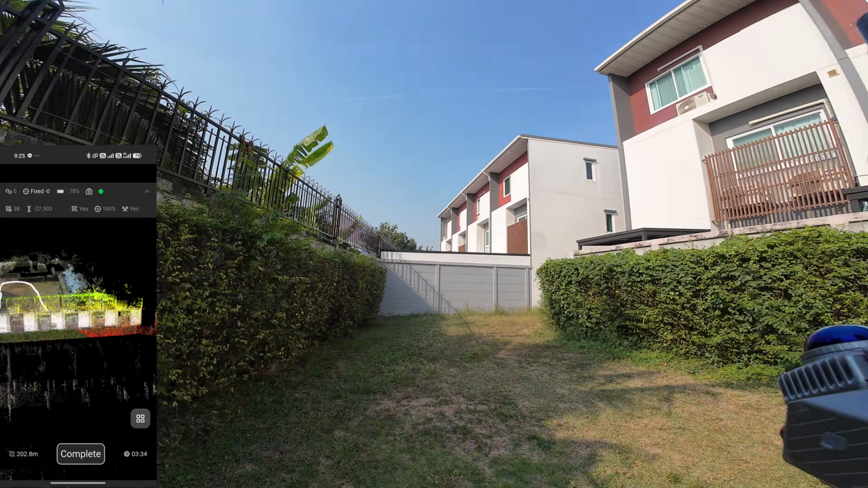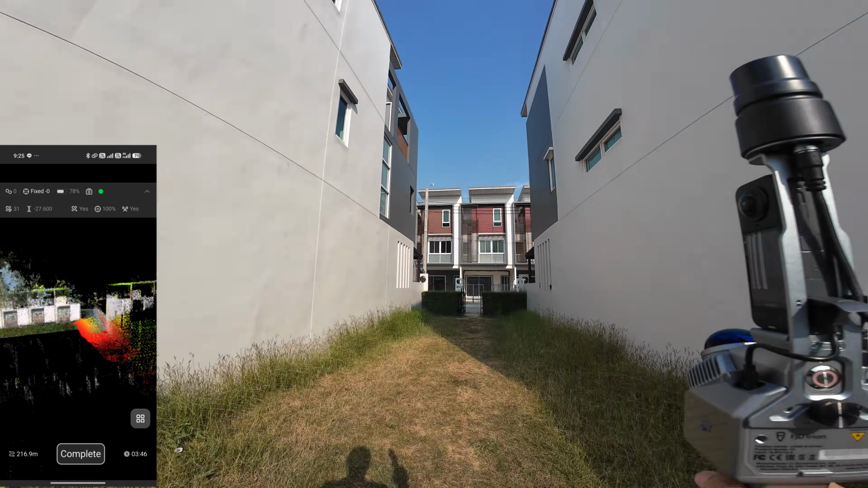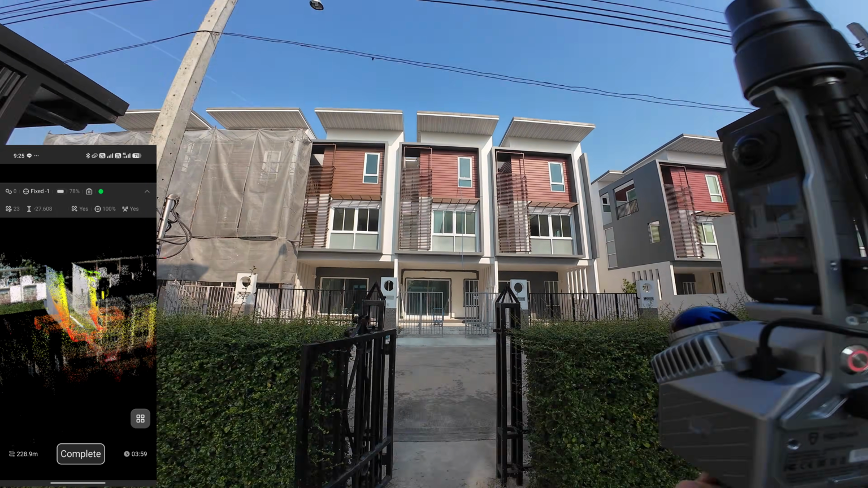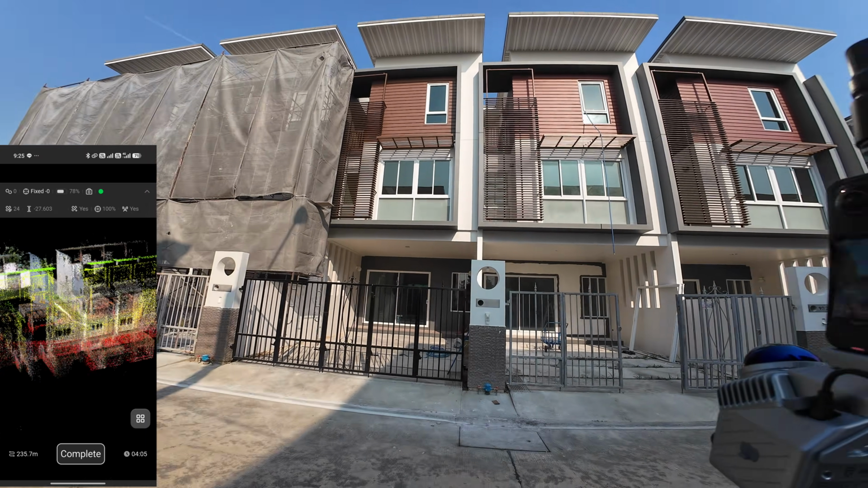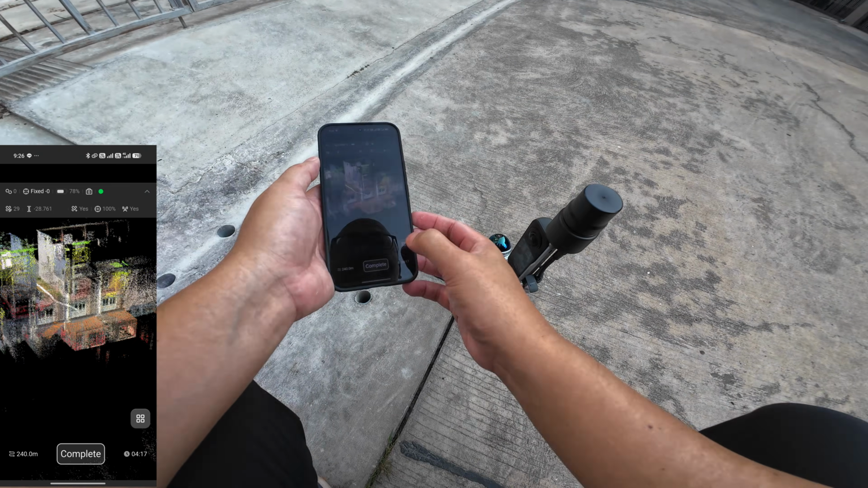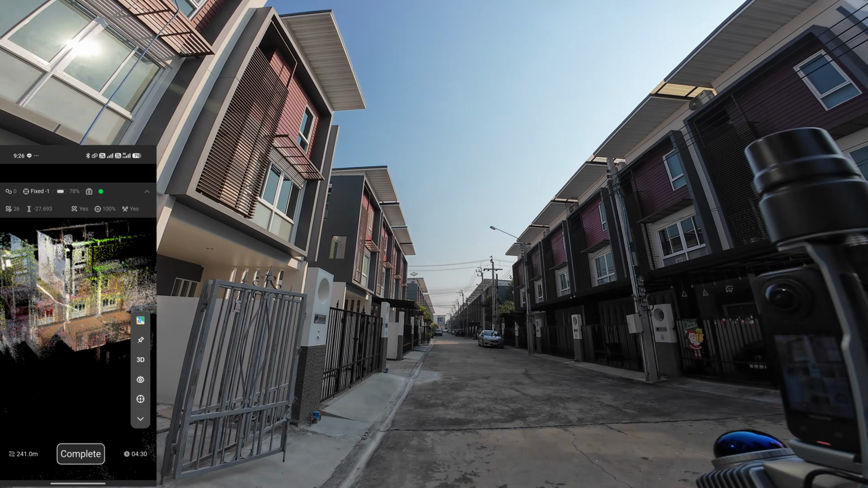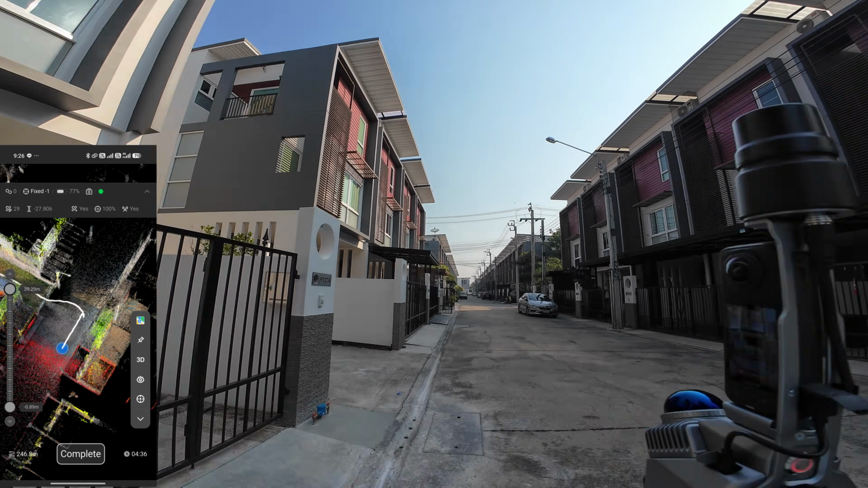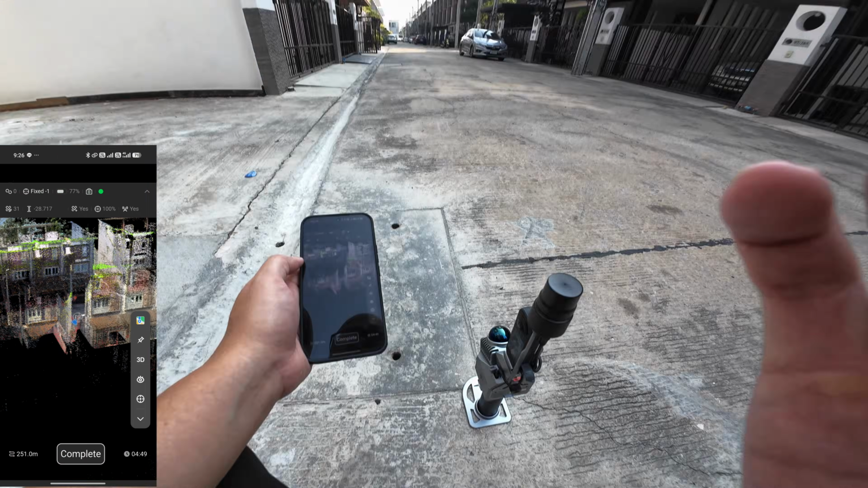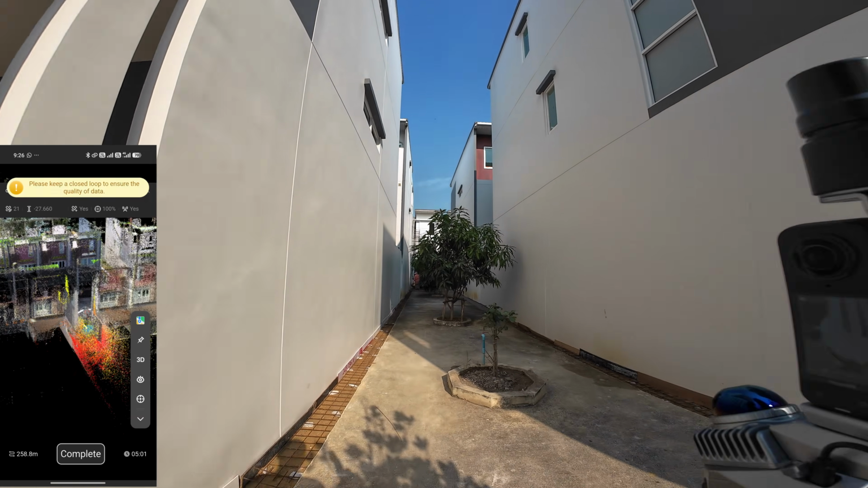Okay, next I'm going to walk into the space between these two buildings. Let's see if it lost the connection. No, it's not losing the connection. Next I'm going to collect the control points. With the Trion P2, you can extract the GPS coordinate from the control point, which is a very good feature. And it doesn't take a long time to collect the control point.